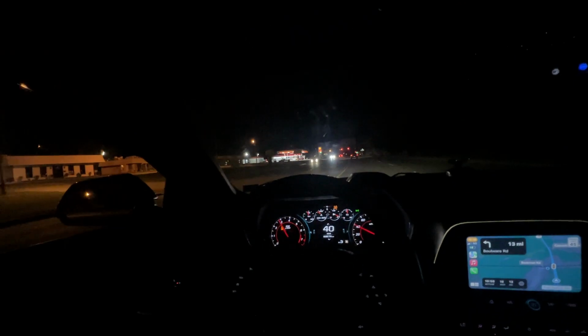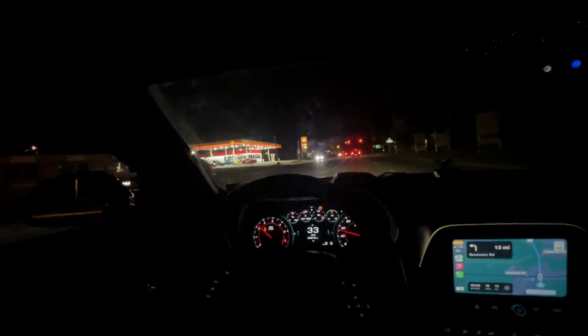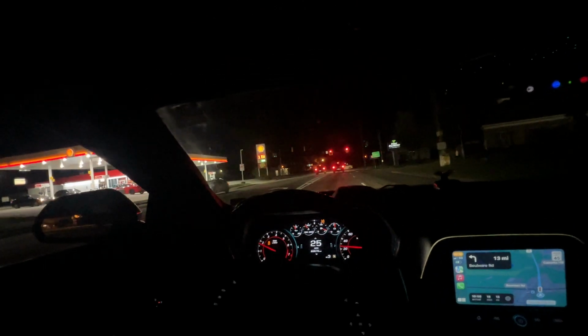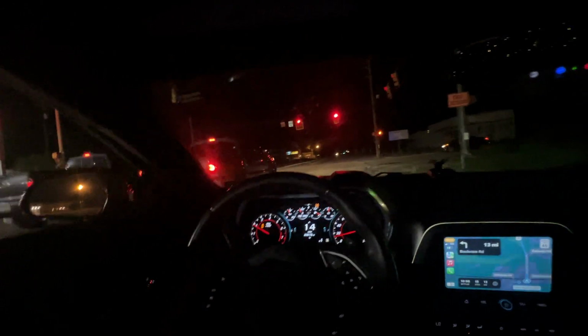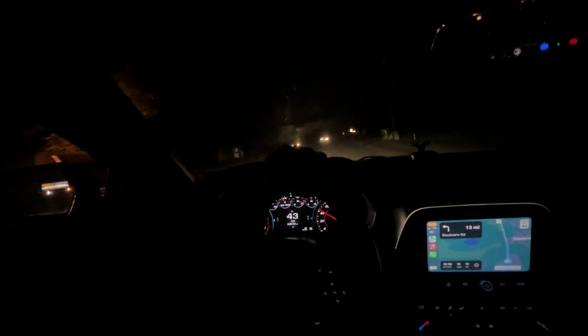Some bombs. I wish I could hear this from the outside because I know it sounds crazy for a fact. Damn. I like the POV drives at night because I feel like you can barely see anything for real.